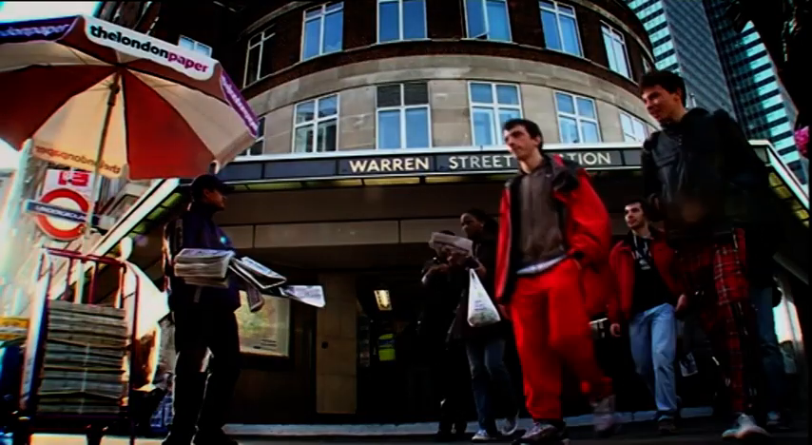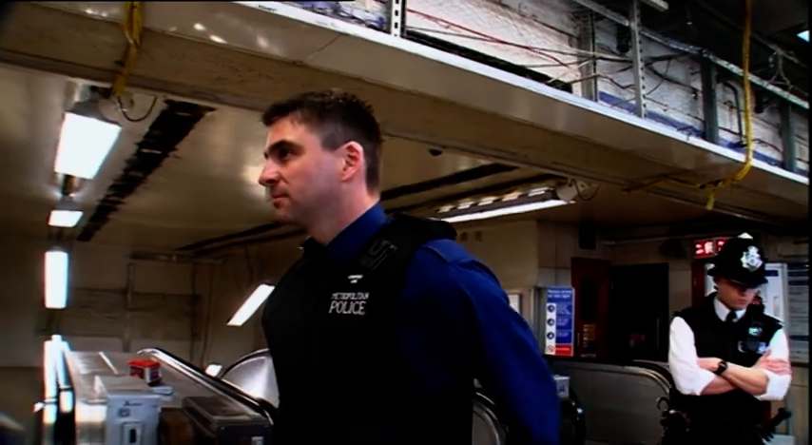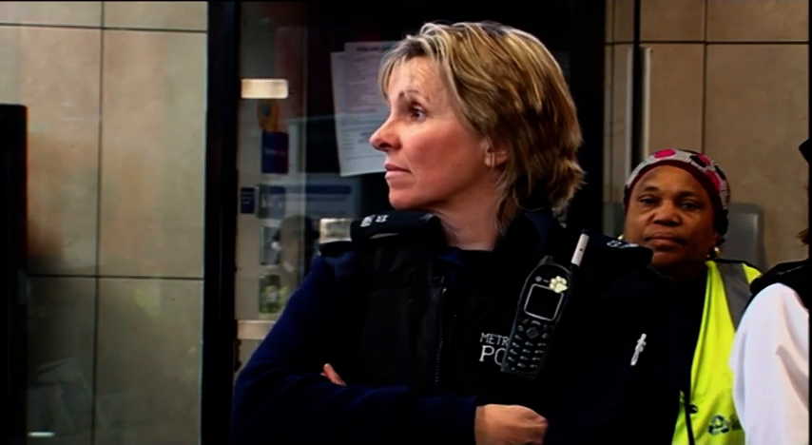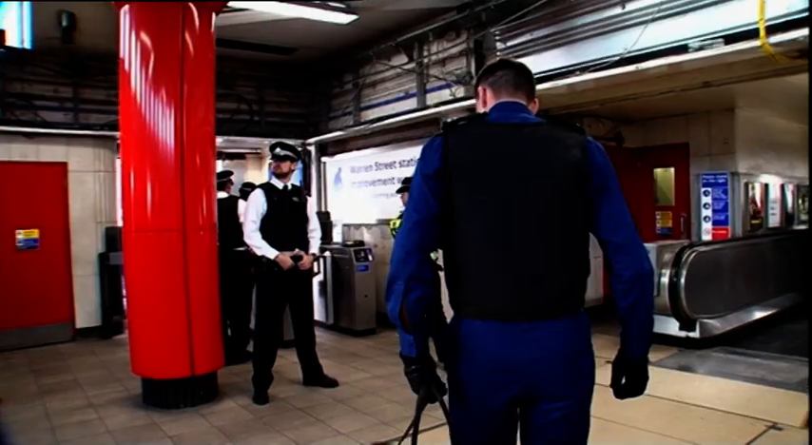At the tube station, Vinny is still resting his nose. But the stop and search operation must continue. That means backup and a chance for PC Gibson to watch another dog team at work. You ready, Woody? This is it. Hello there, just come past the dog for me, thank you.